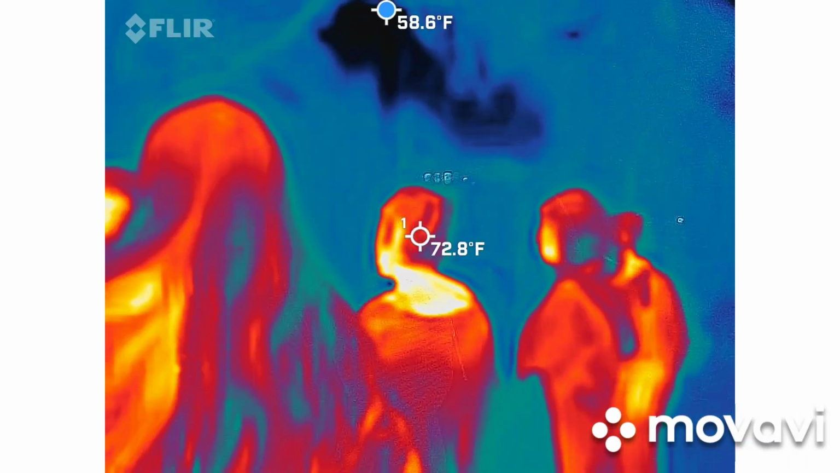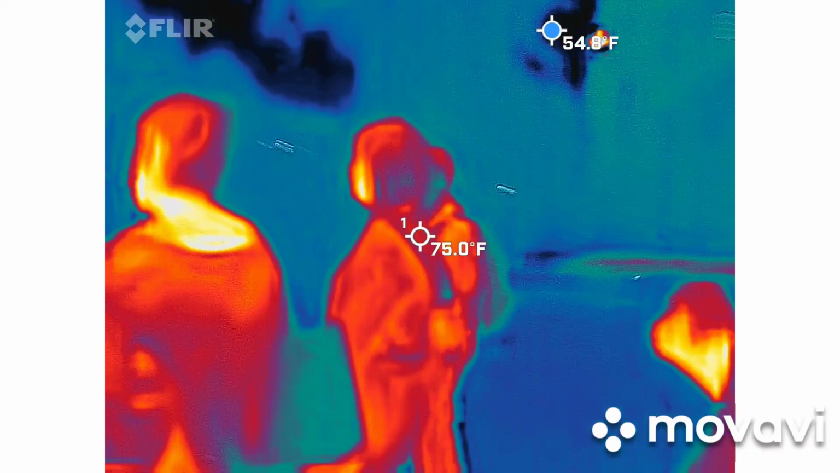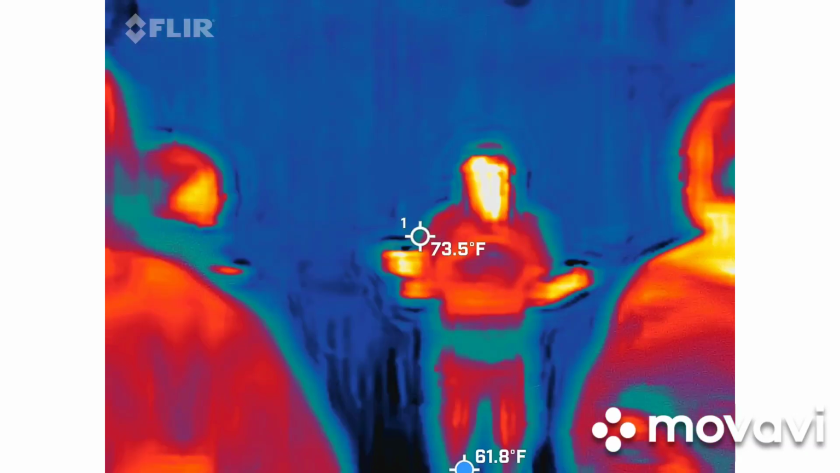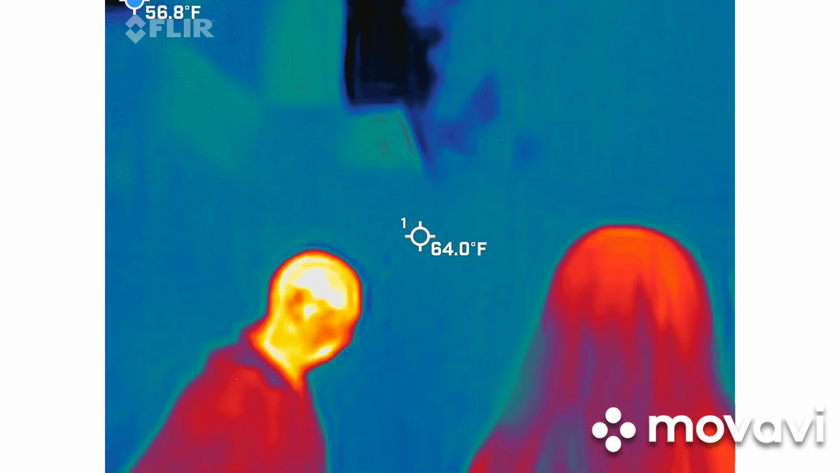I'm trying to think. I'm going to have to dive into it. It could relate to the fire that the church went through, but until I have another clue, I won't put that as found right here.